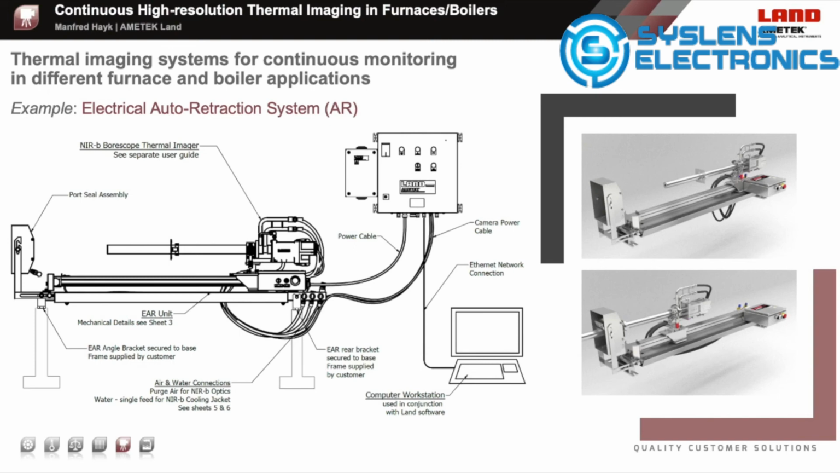On the right-hand side of this foil, these two images show a borescope camera mounted on an electrical outer retraction system at the retraction position and at the measuring operation position.